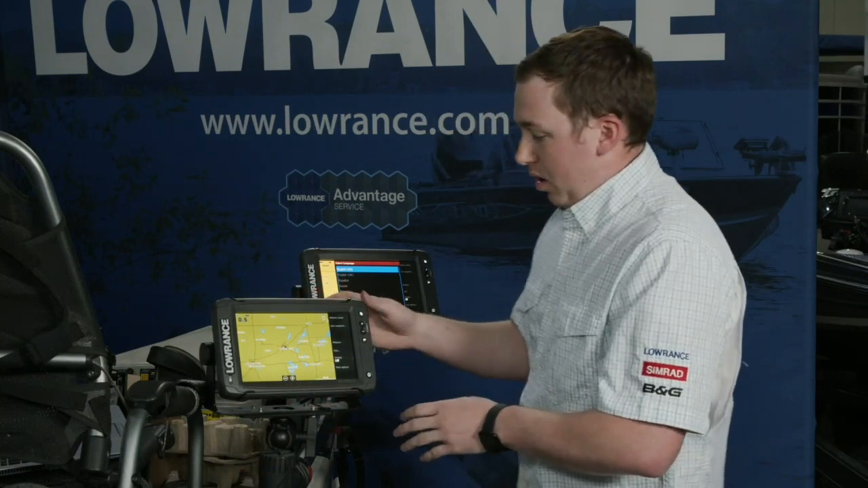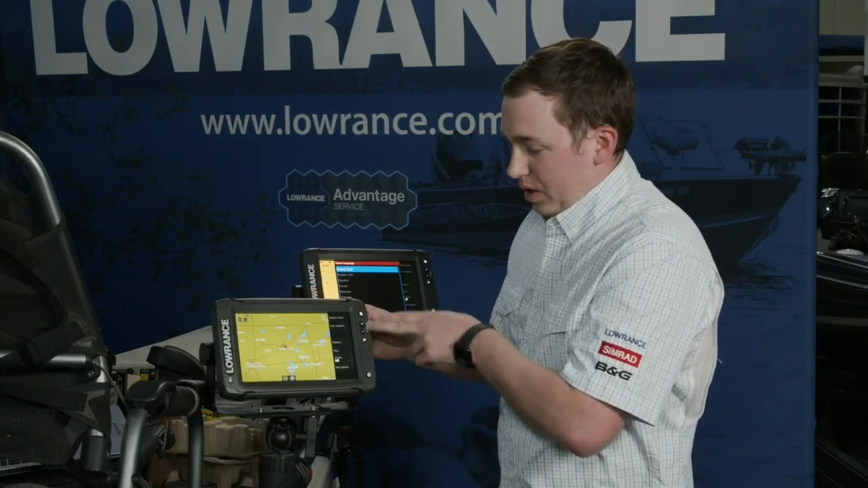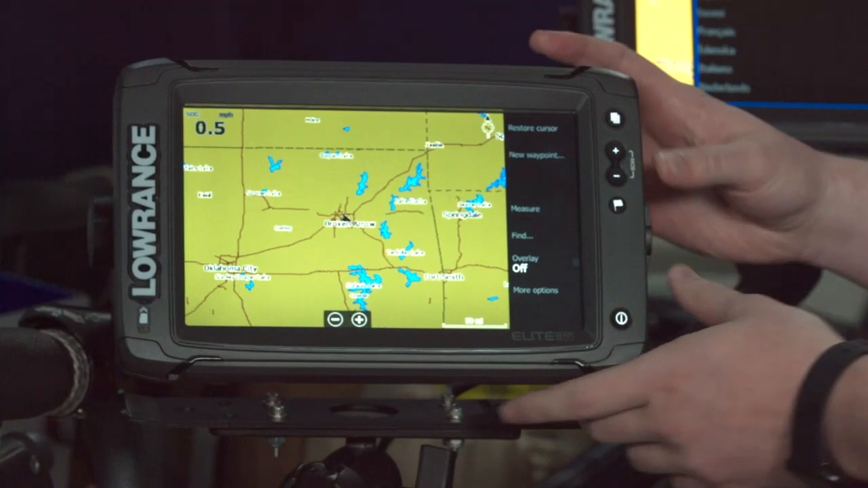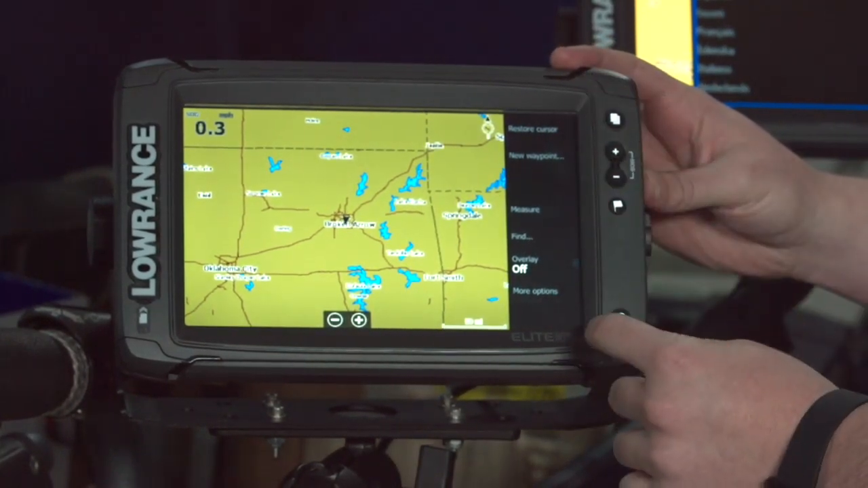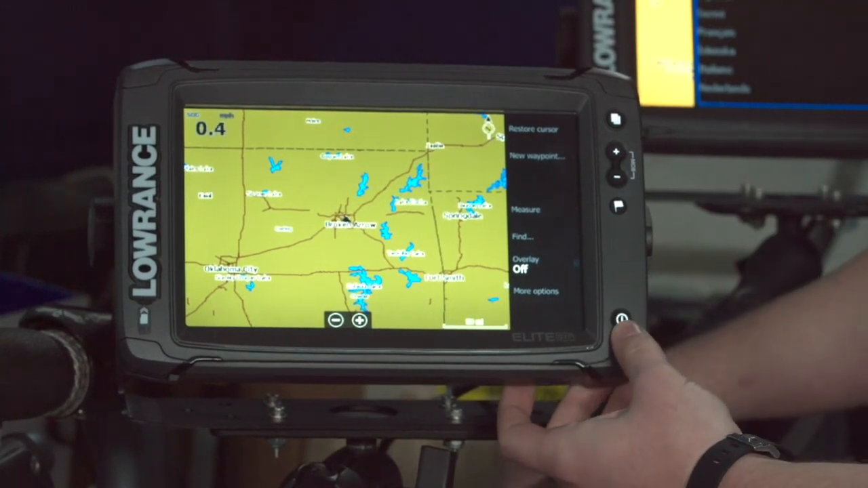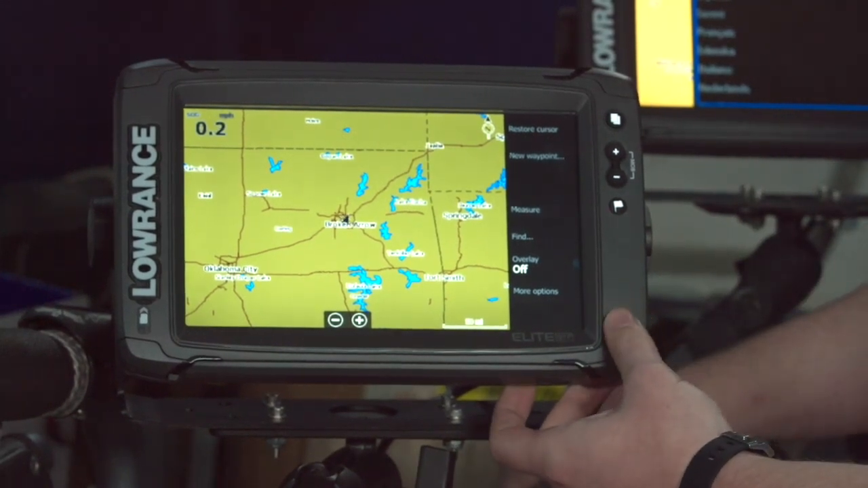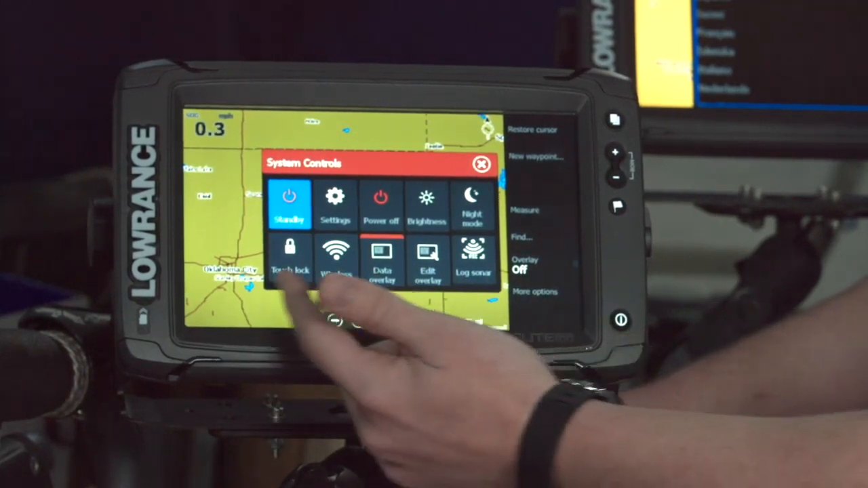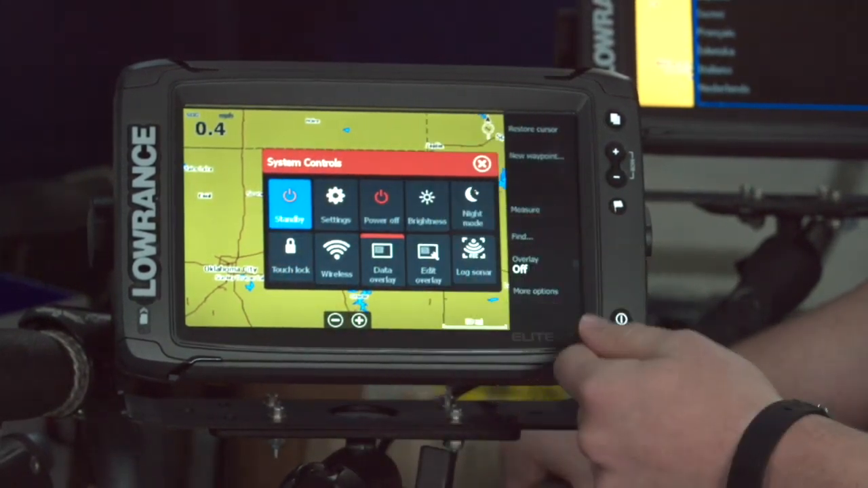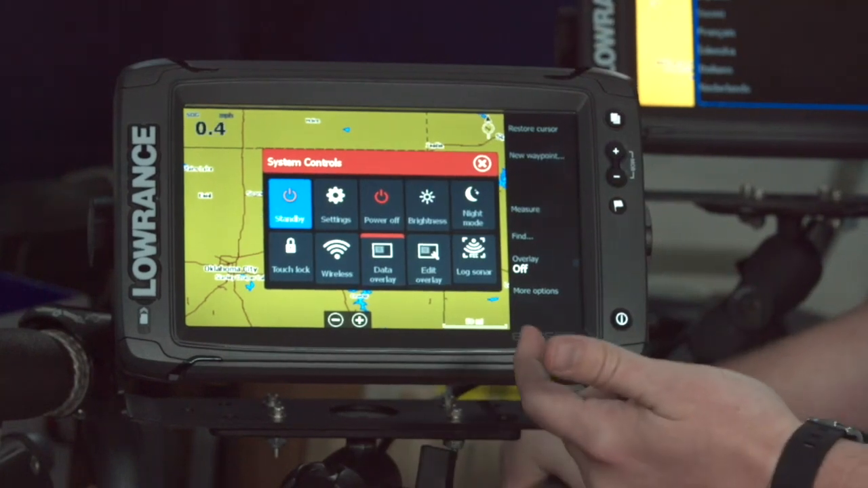Couple other things. So we do have a smaller simplified keypad on the side over here. So this has got all of your key buttons you're going to want to press a lot, basically. So you got your power key. So this will turn it on and turn it off, but it also hides a little system controls menu. So if you just tap it, it'll bring you up this little pop-up here that'll let you do things like put it in standby mode.